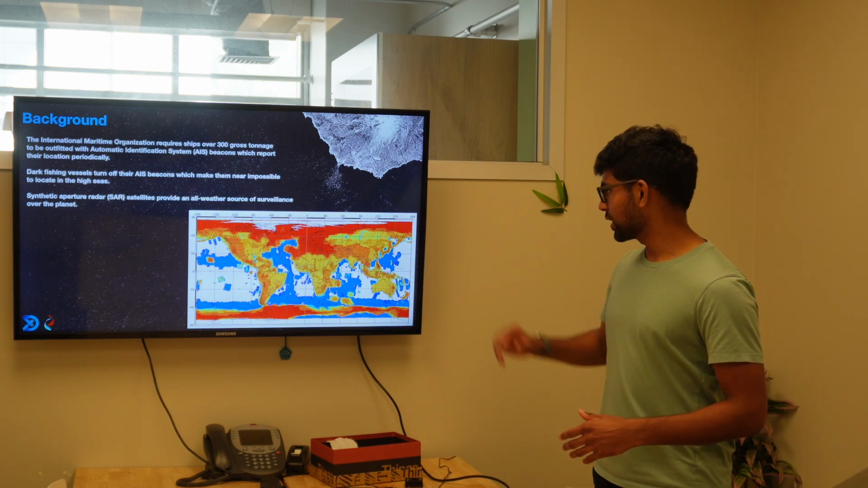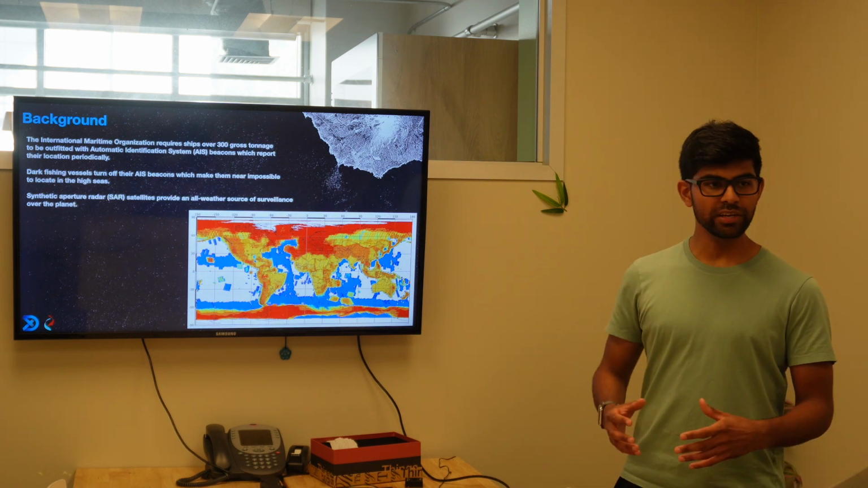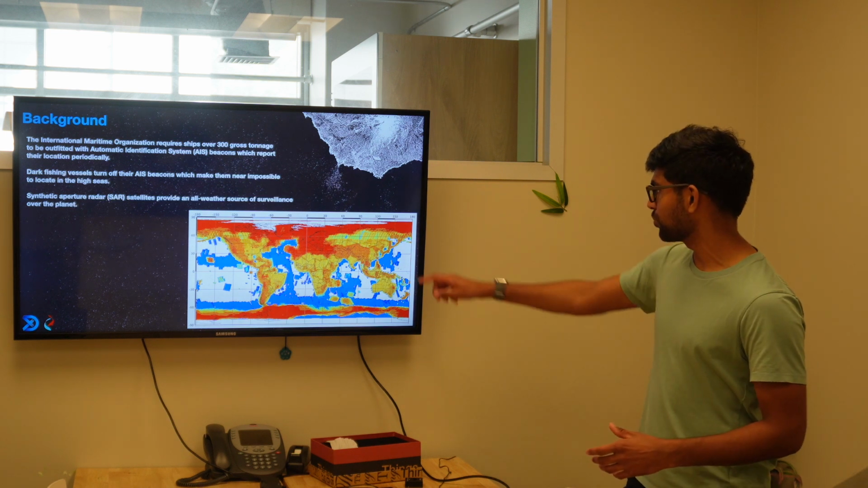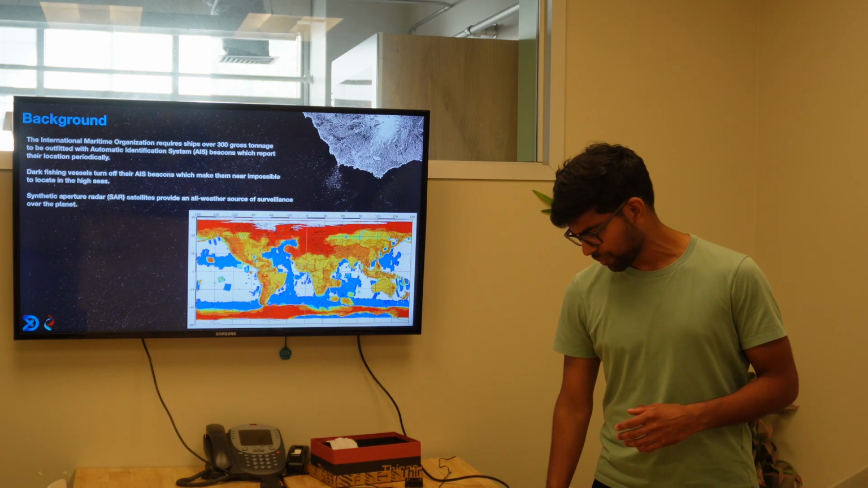This map is a bit outdated as we've added more and more ocean areas to this map. But just to give you an idea, we're able to cover a lot of really interesting areas and a lot of areas which are severely impacted by illegal fishing. For example, the Bering Strait, off the coast of Iceland, as well as off the coast of the Gulf of Mexico.